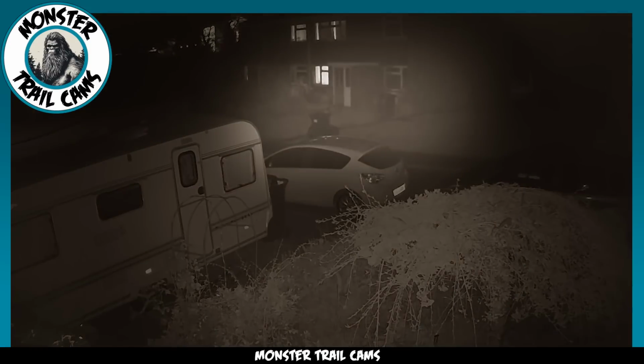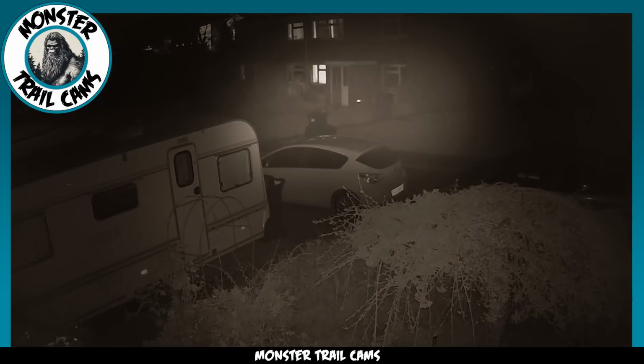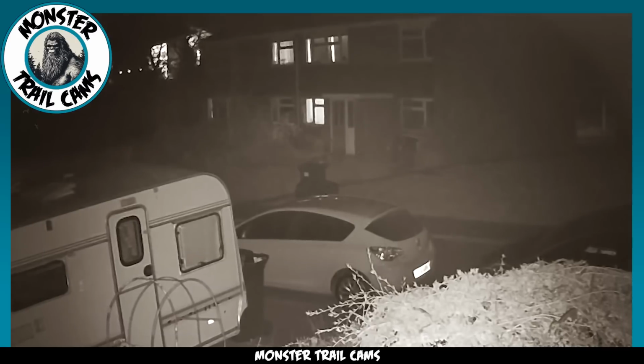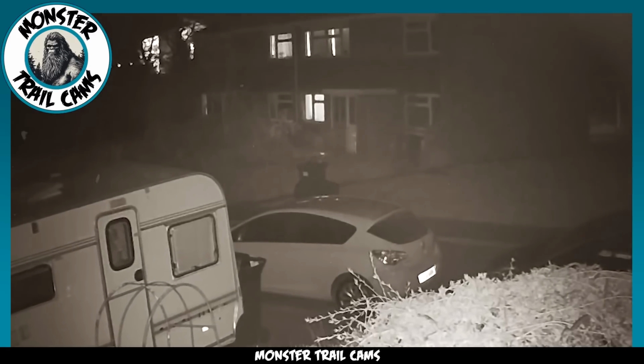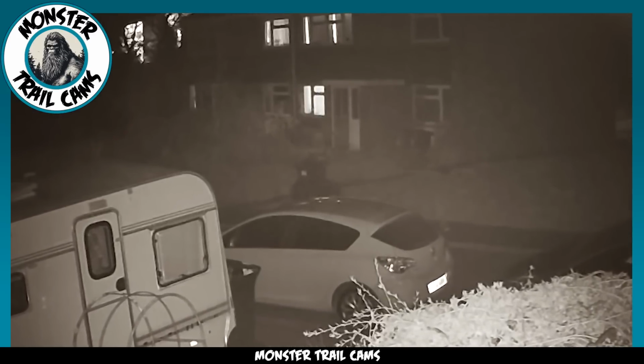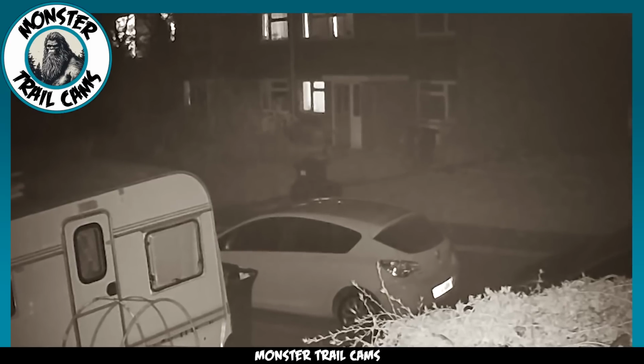After making its way down the driveway, the eerie figure abruptly turns to the right of the screen and disappears. Some viewers believe the figure appears to be holding a lamp, yet skeptics argue that it could simply be someone with a flashlight out for a late-night walk.